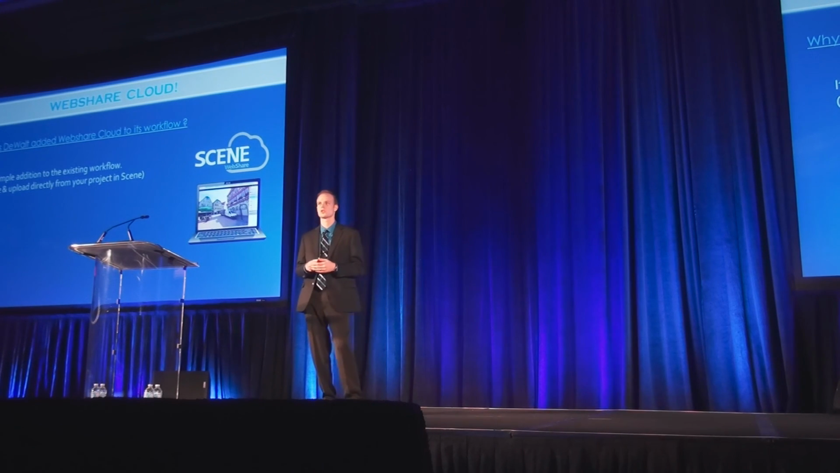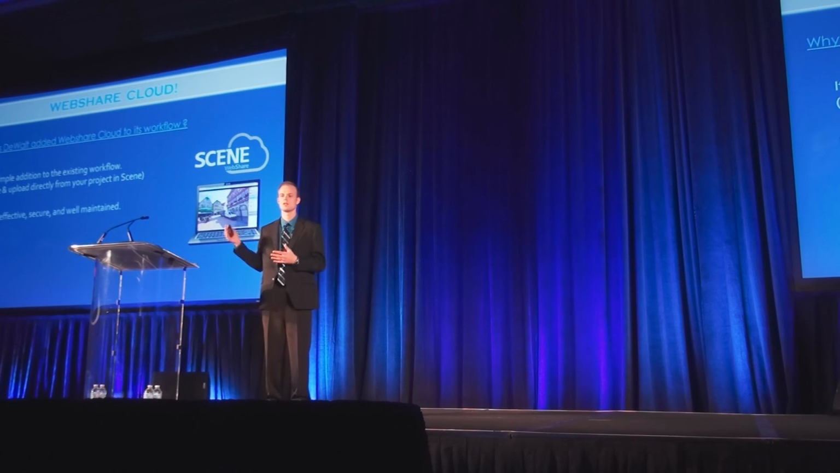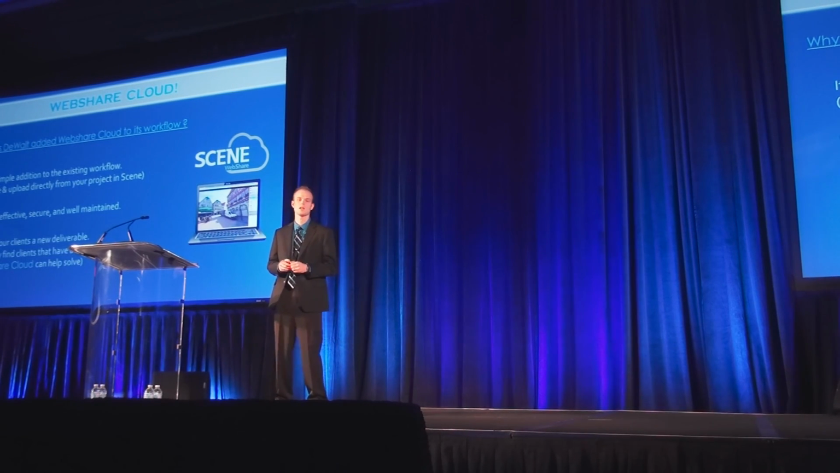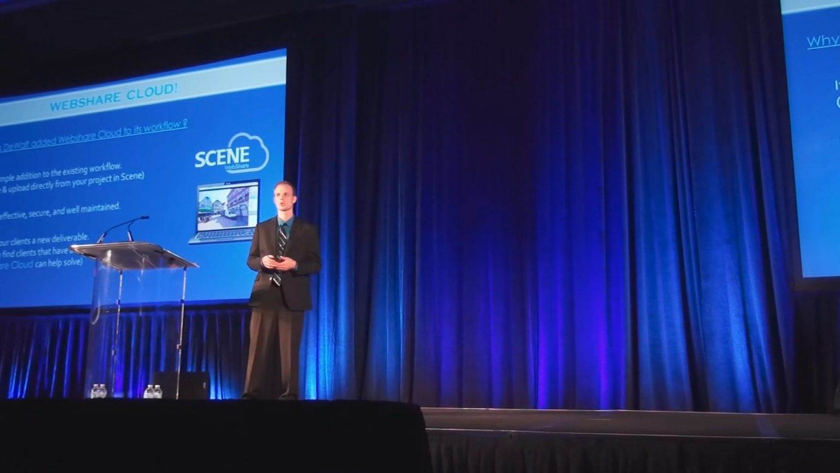So once you're done doing your registration and your point cloud is ready, directly in Scene, you just create your project and upload it. There's no transferring onto hard drives or any of that. It's cost effective for us, and we found that it's offering new deliverables to clients that they have specific problems that WEBSHARE Cloud has helped solve by itself, even apart from creating 3D models or delivering point clouds. WEBSHARE Cloud, just the ability for them to walk through and use the panoramic viewing has helped solve a lot of problems for them.